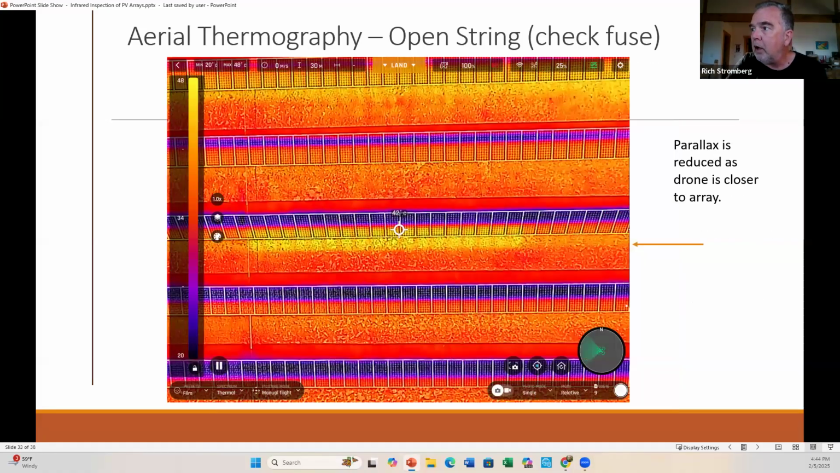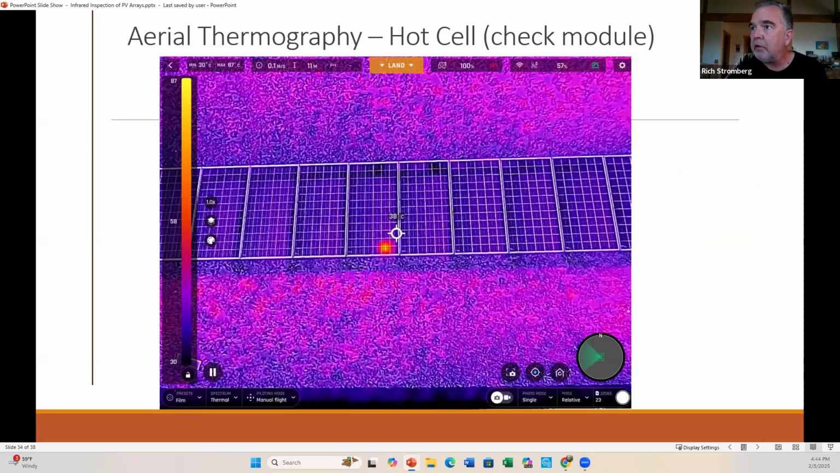And then notice that this is the same string, but as I went down to 30 meters, the parallax is now only about 1 meter off, about half a module length. And so that's what's going on there. This is down at 11 meters above, and we have a hot cell, so there's almost no parallax here. I went up and inspected. That's one hot cell, and we removed that module from service.